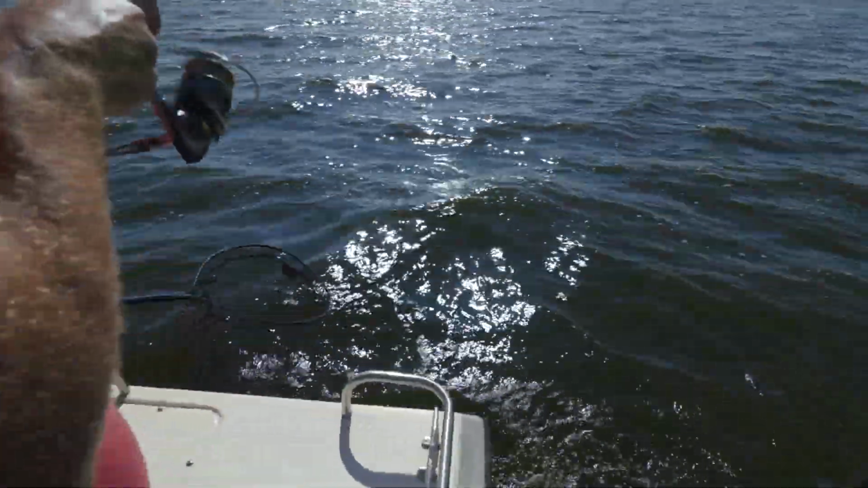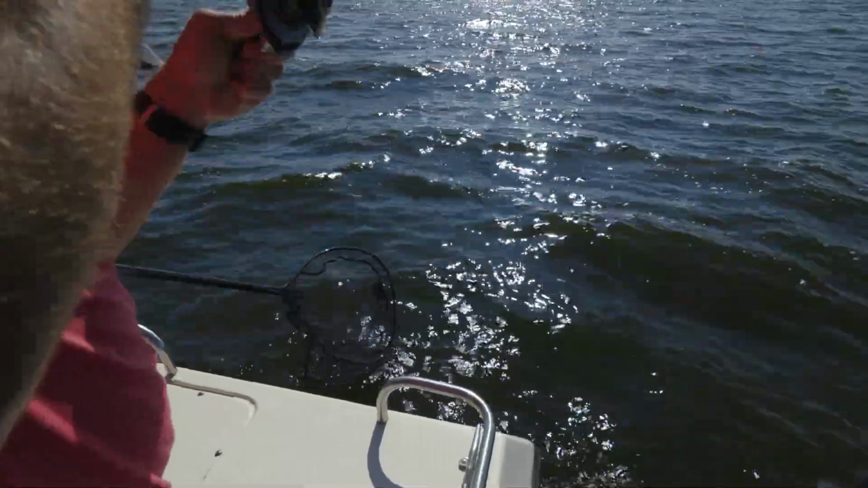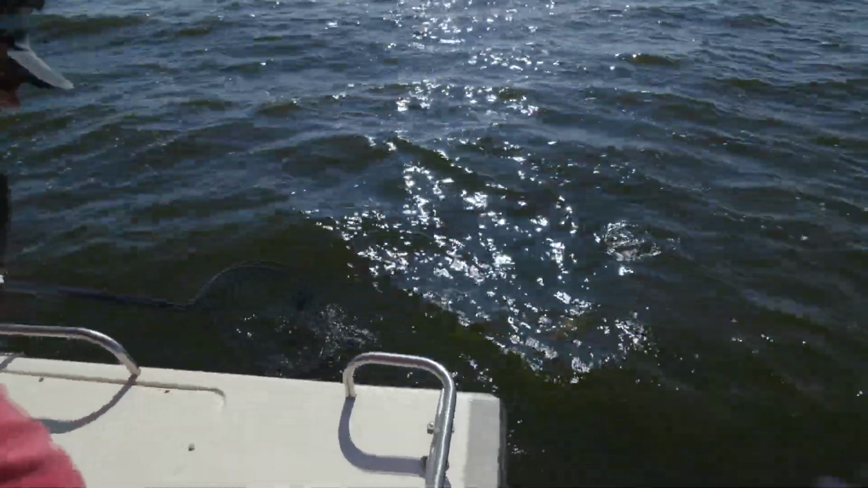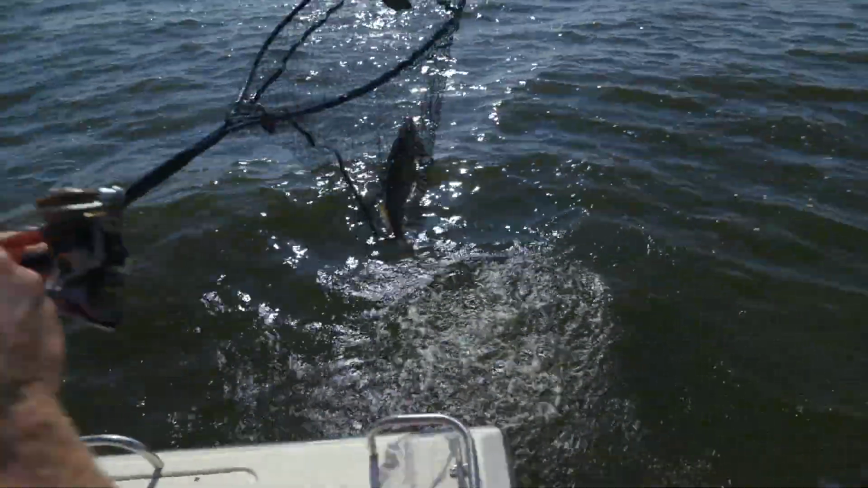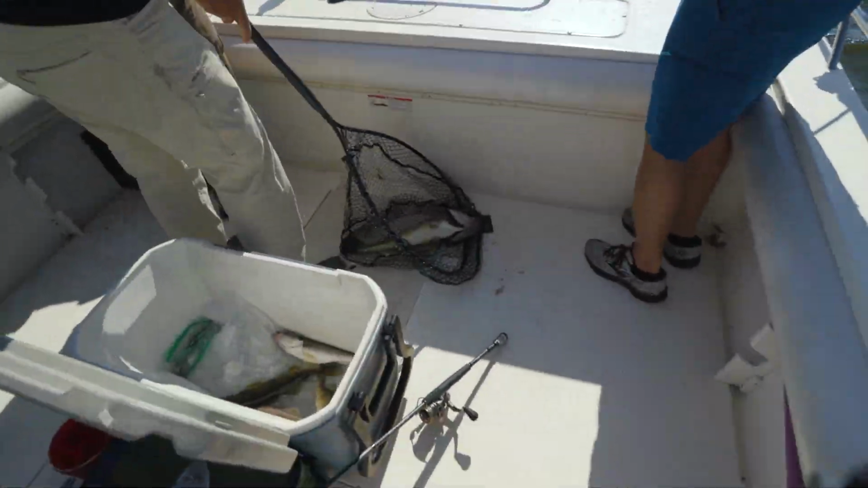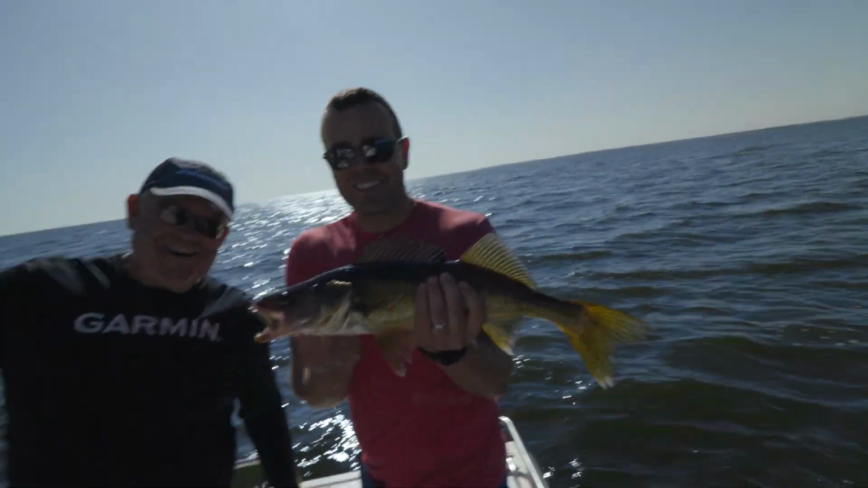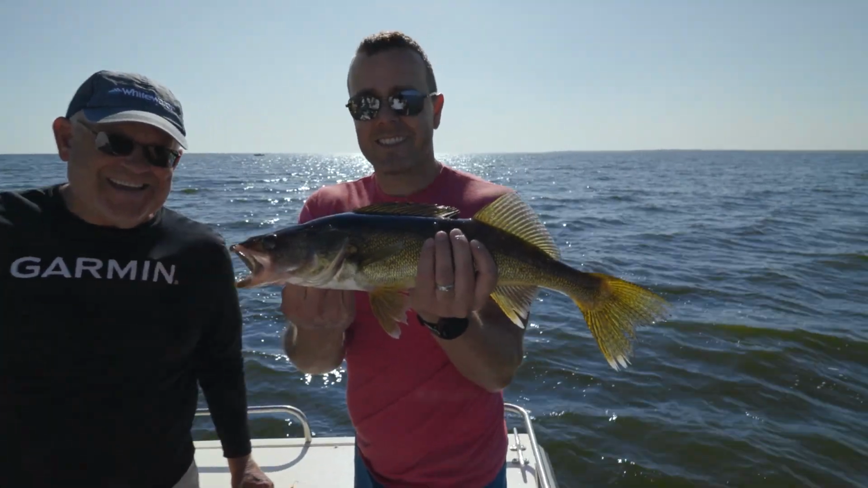Yeah, good job, Rand. He waited forever to tump that thing. Whoa, that thing's a big walleye. Nice, huge walleye. Hefty. Yeah, that's a holder-upper. Good job. Beauty. Now that's an awesome fish here on Lake of the Woods.